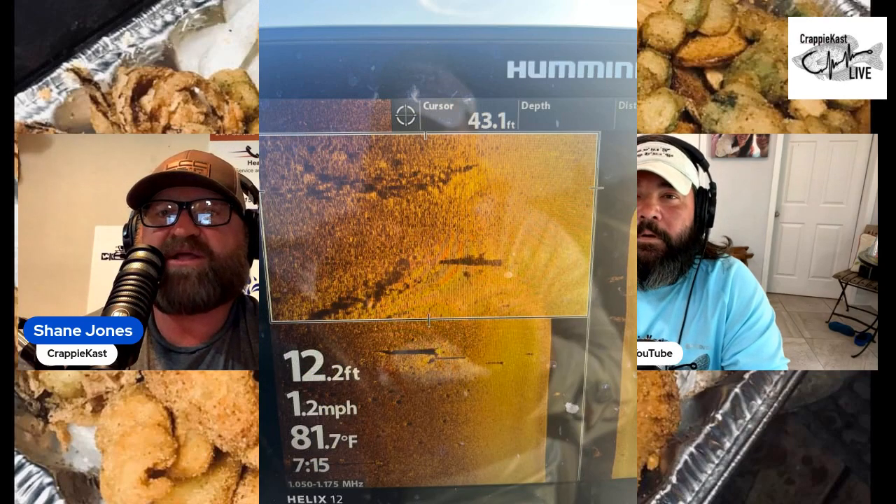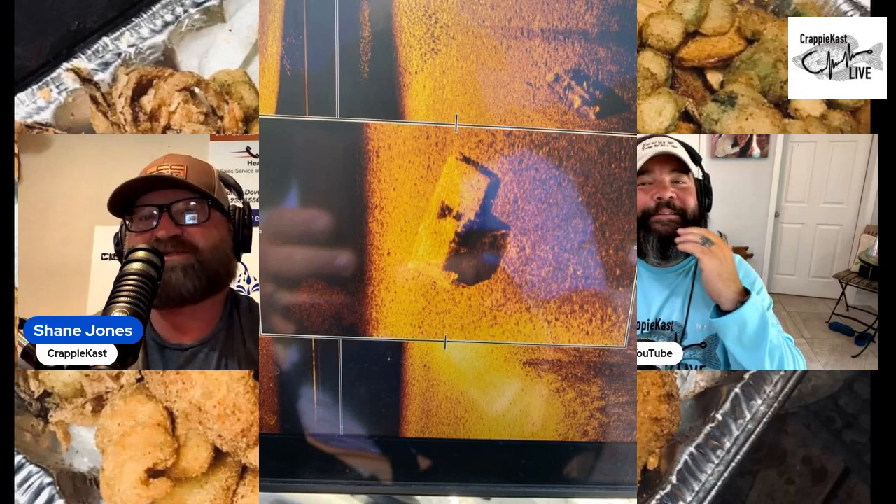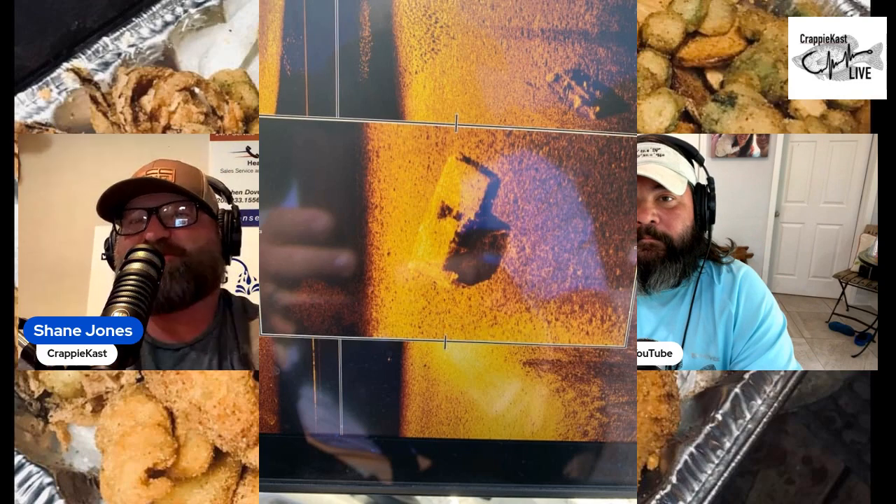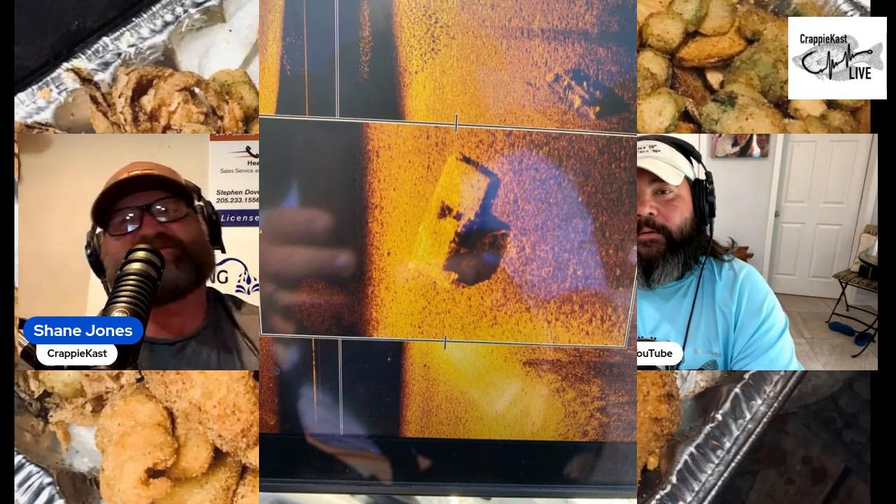Let's see what we got here. That's some more stumps, of course. That's an interesting picture right there, John. That's an old picture, but hey, I found a bunch of boats. But what are we looking at here, John? So in this particular picture, that's a boat ramp off the Alabama River.